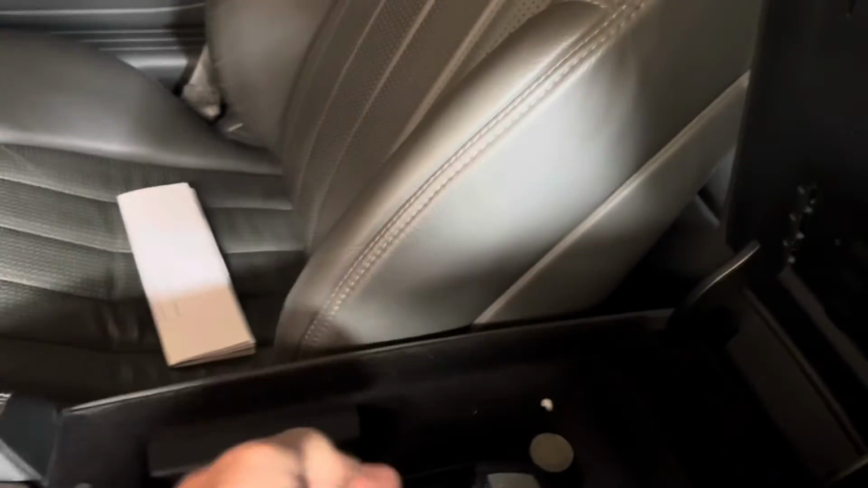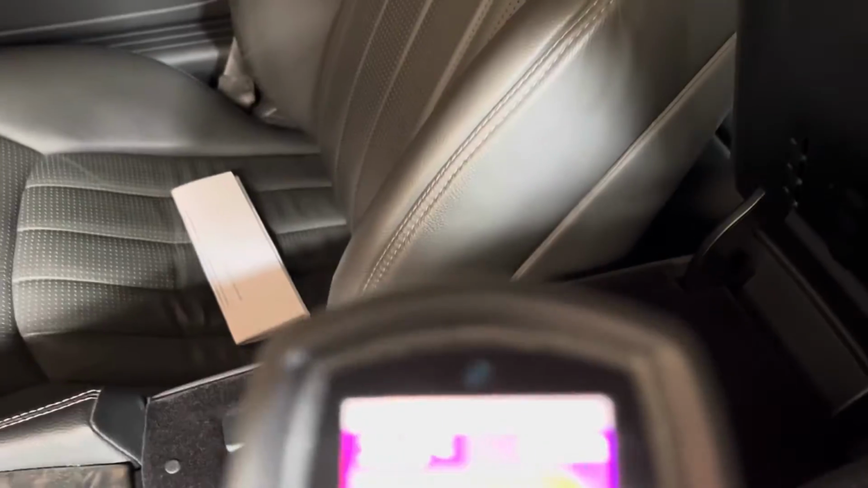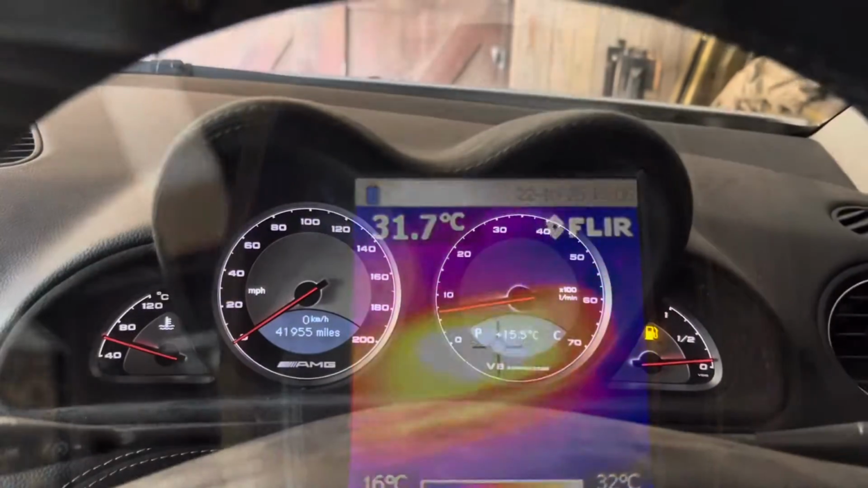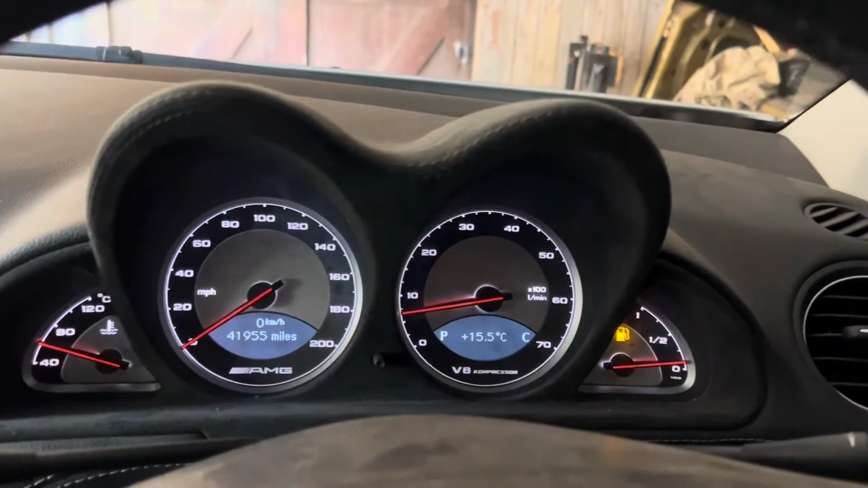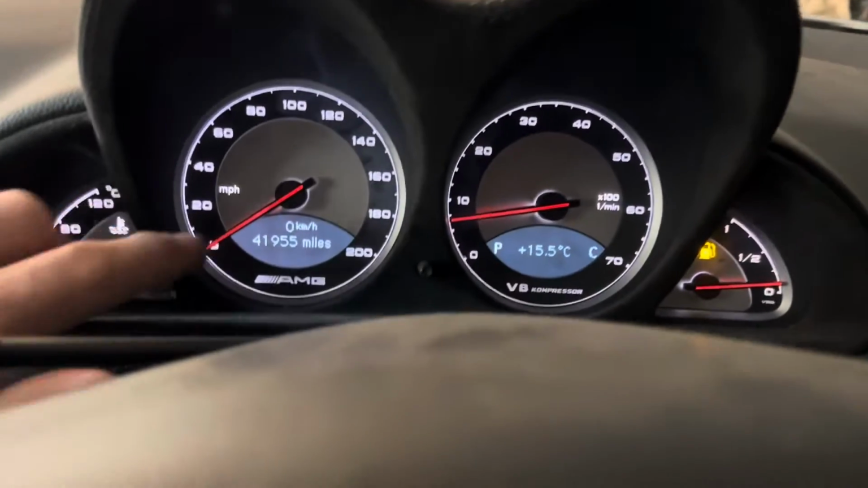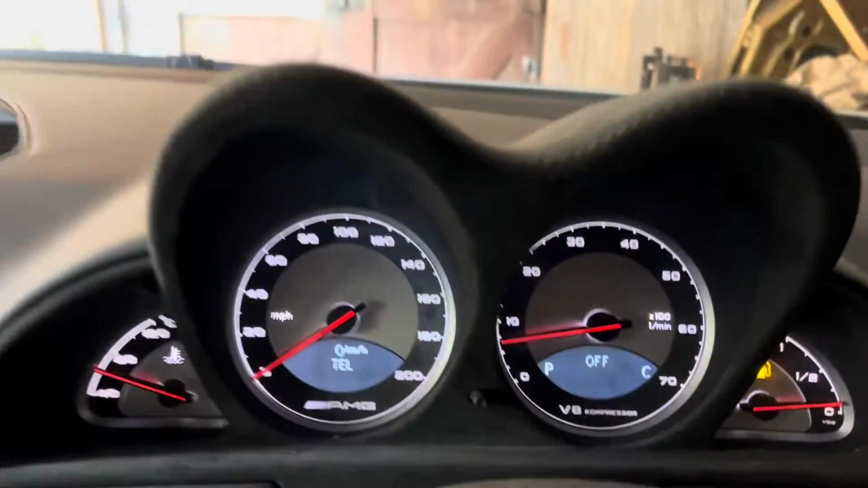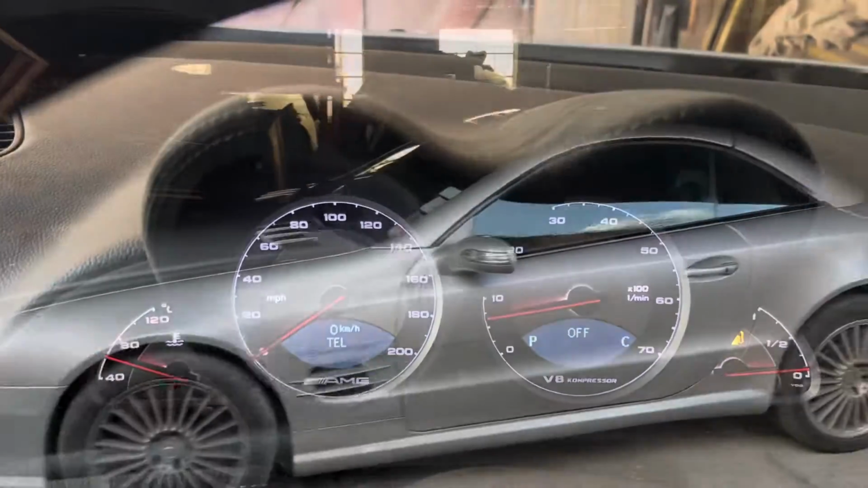In fact, if I touch that cradle, it actually feels warm to me. So I would imagine that that there, for whatever reason, is our drain on our battery. We start looking at fuses, etc. I just want to check that the telephone is actually switched off in the control panel there, and the way to do that is from the main menu where you've got the speed and the temperature displaying. Just hit that button there once and you can see there that the telephone is off, which is as it should be.